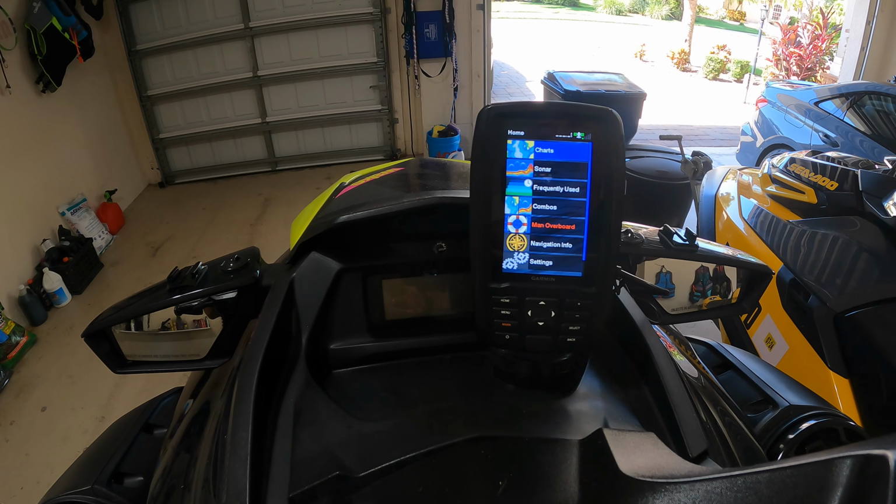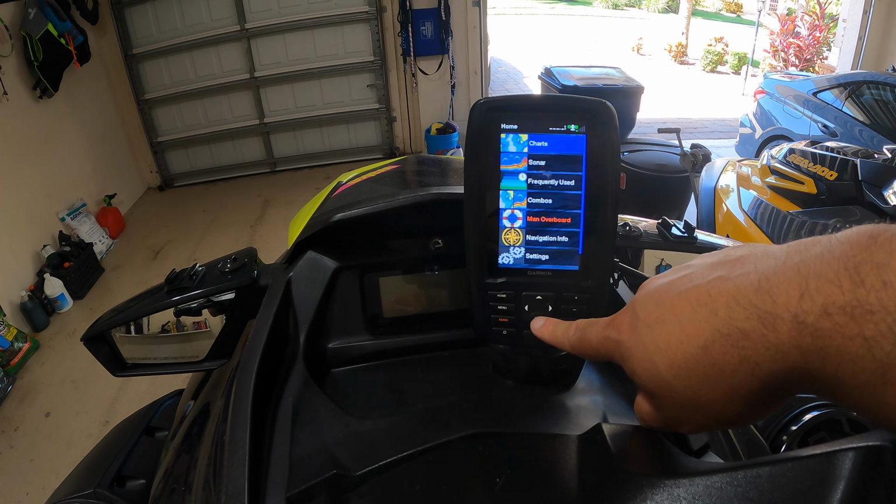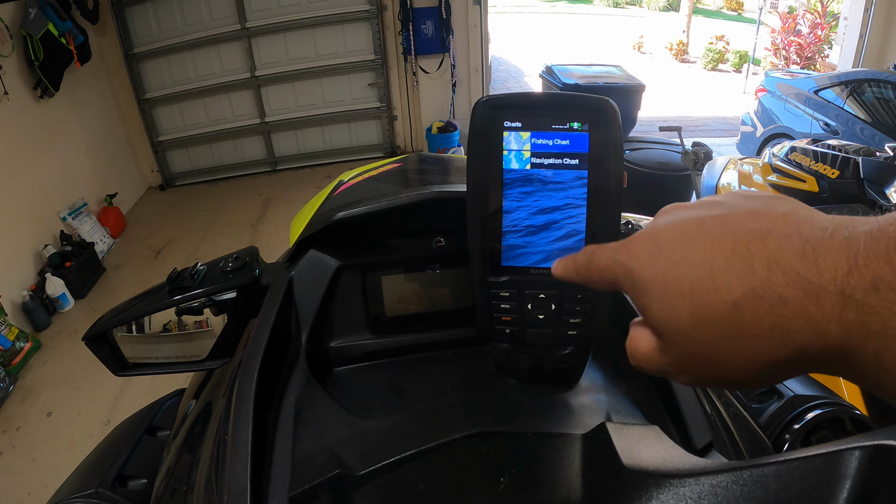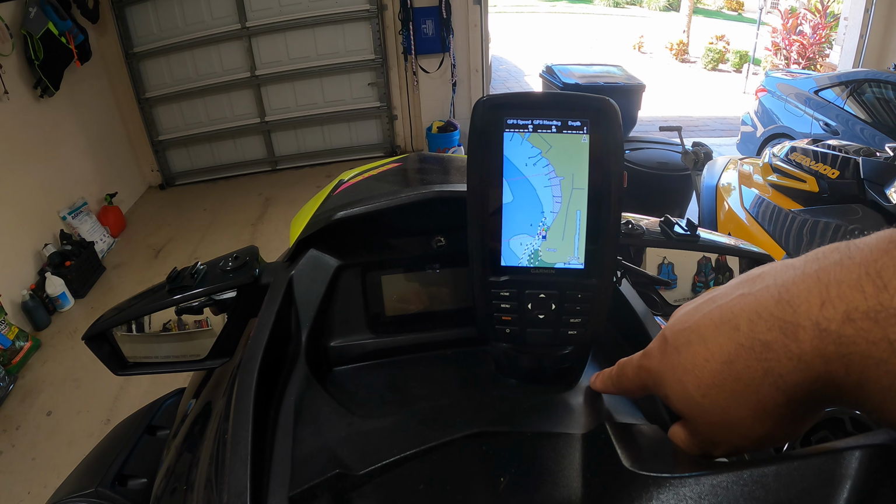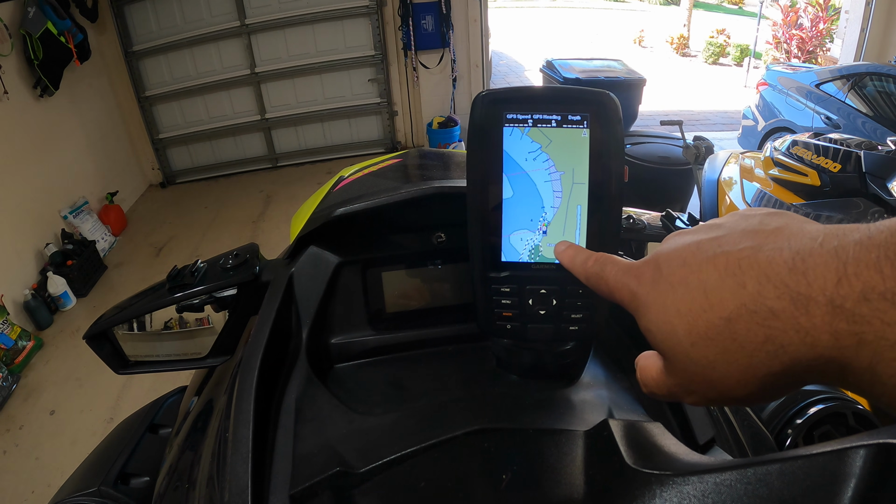And these are some of the different menus and some of the different options that you have. There's charts, so you can take a look at navigation charts. As you can see, there's a fishing chart and a navigation chart. So if you click over to the navigation chart, it's remembering the last time I was out on the water.